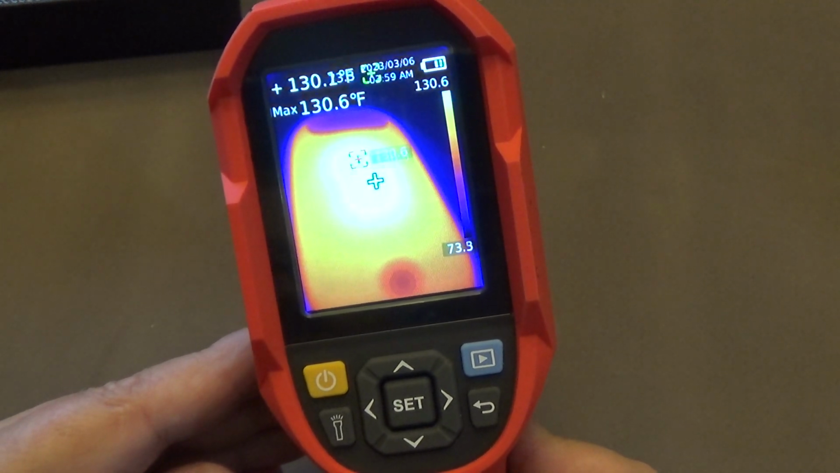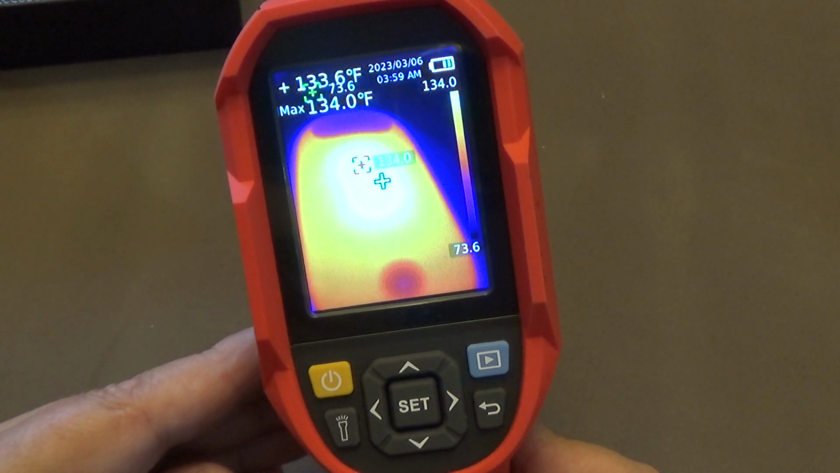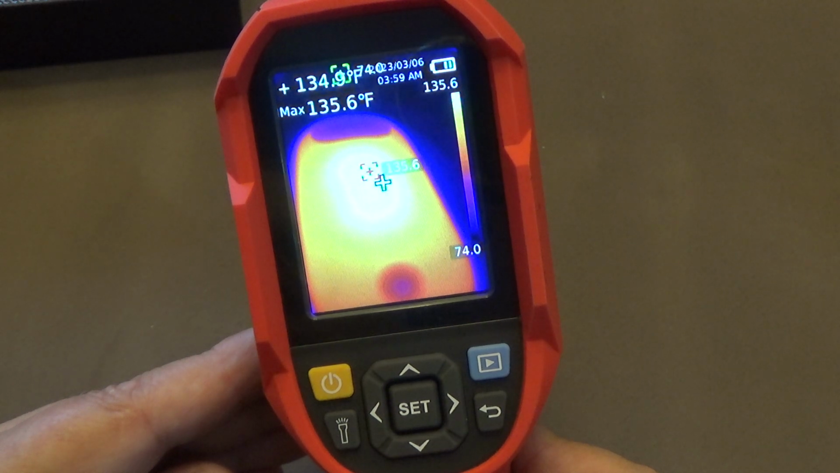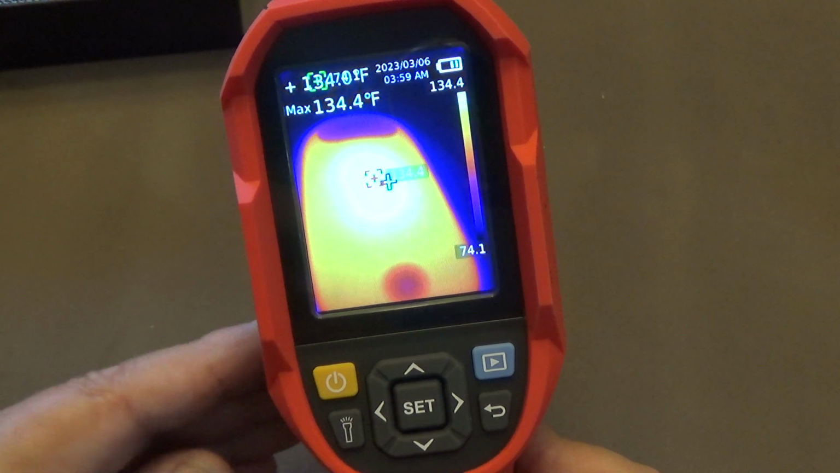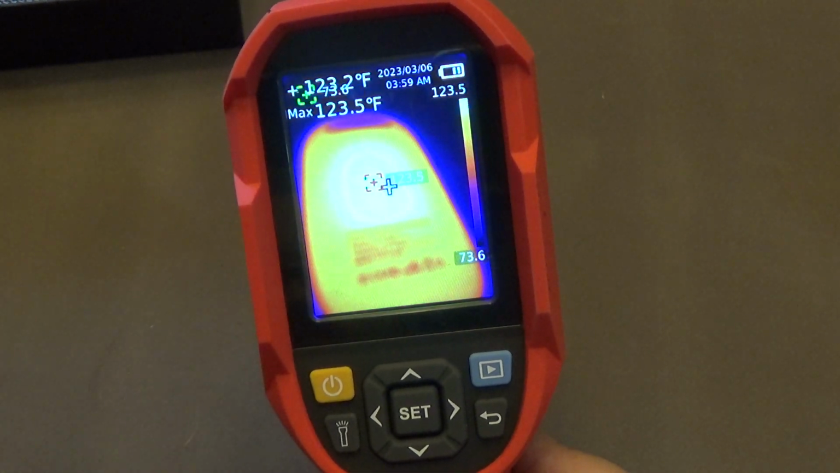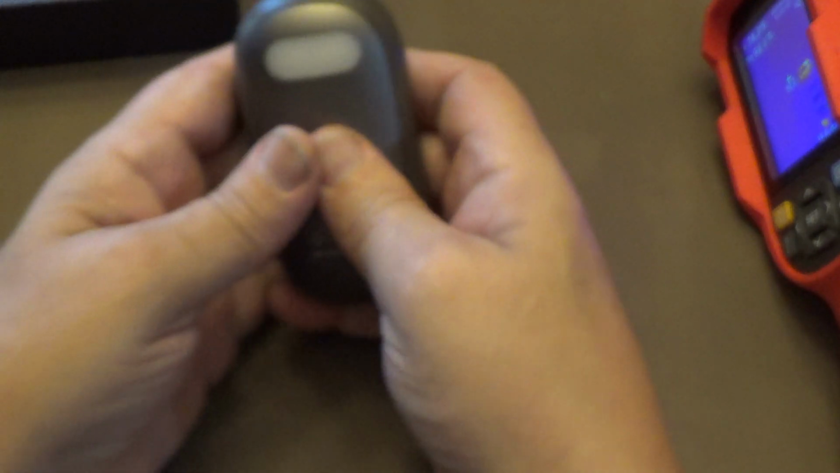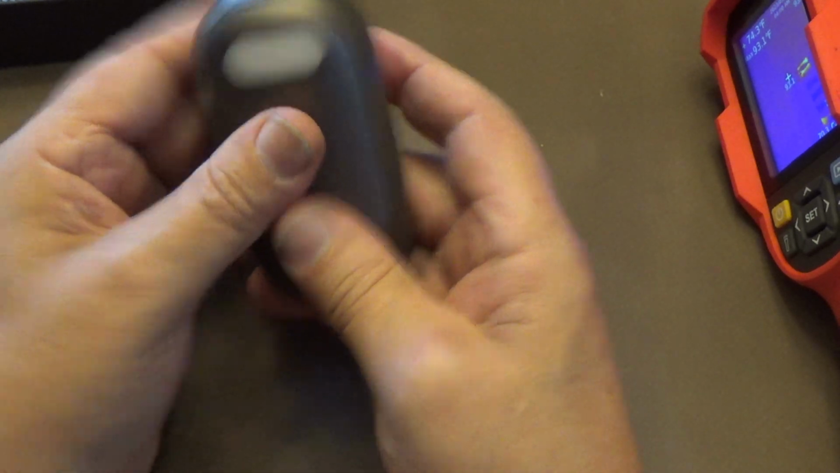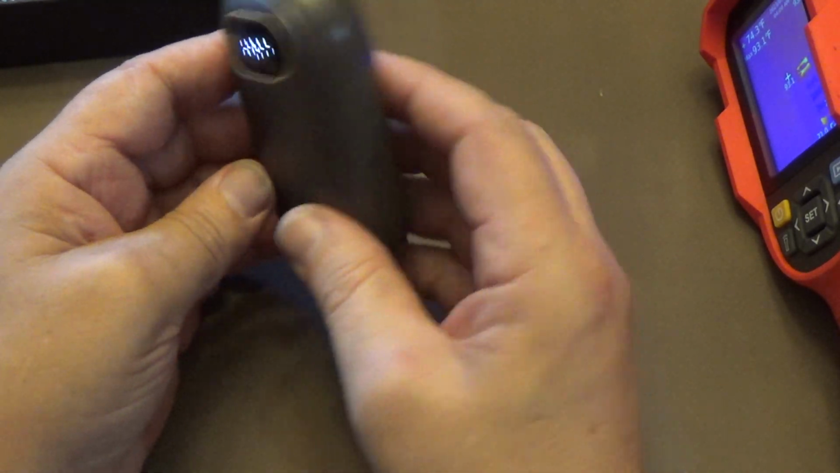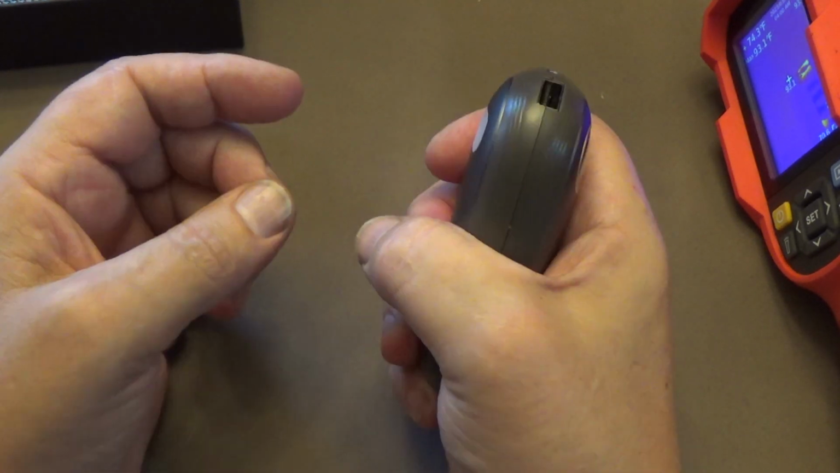So we got about 130, 131. This is on the front side. 134, 135, and now it's coming back down. So about 135 degrees is what it'll regulate at max temp. That is nice and toasty warm. So now we're 93% on the battery. We've been on high.